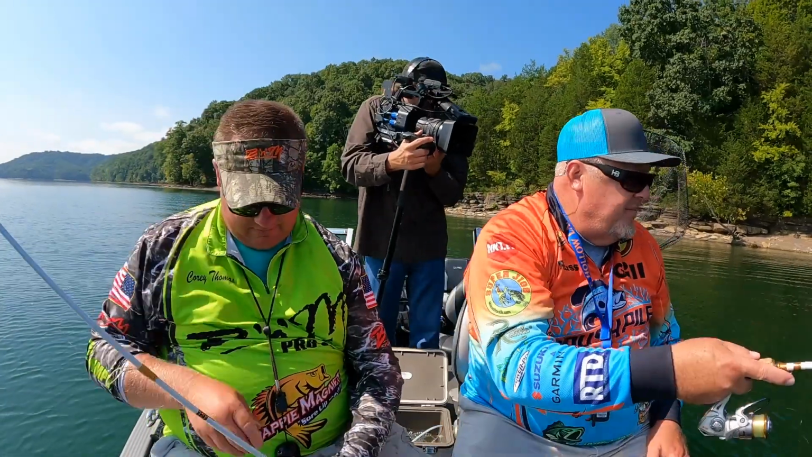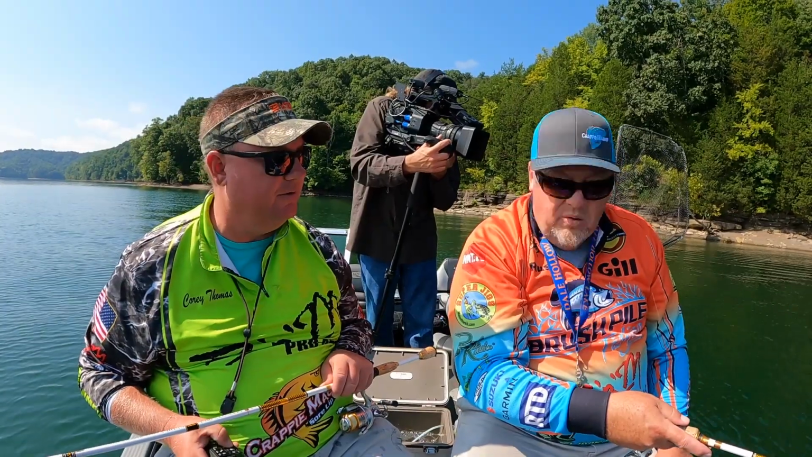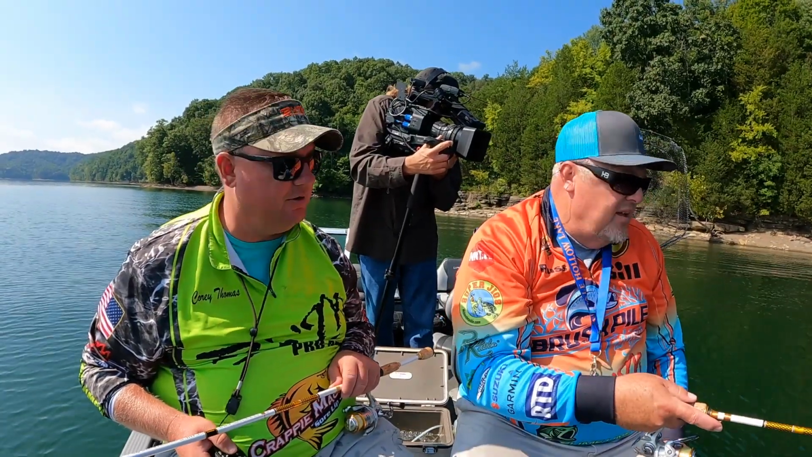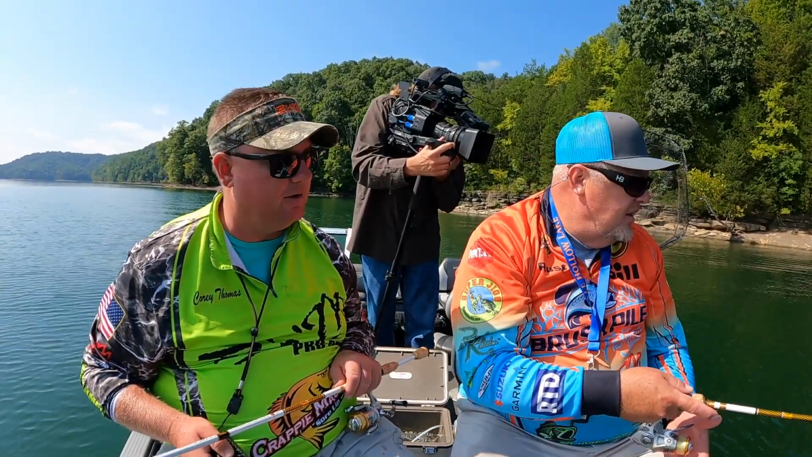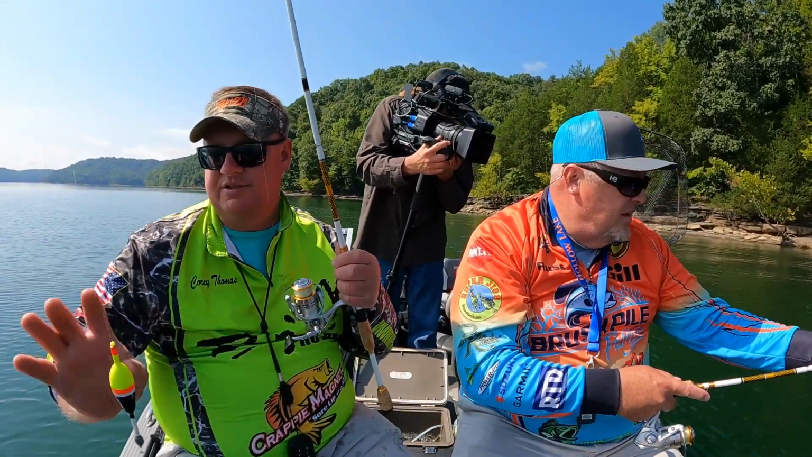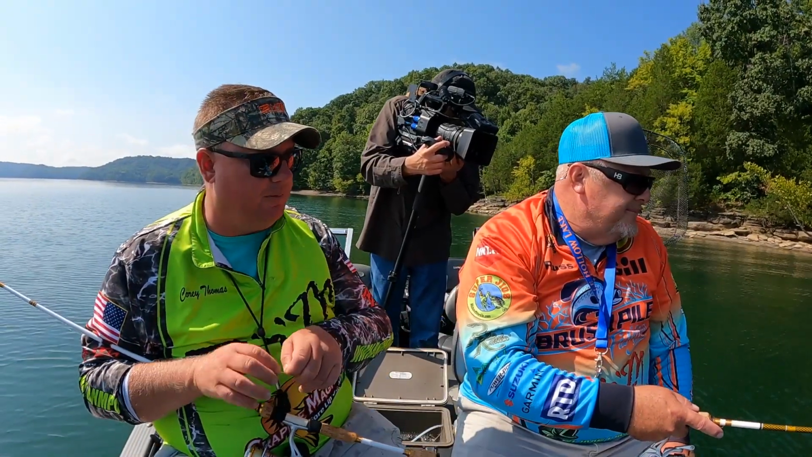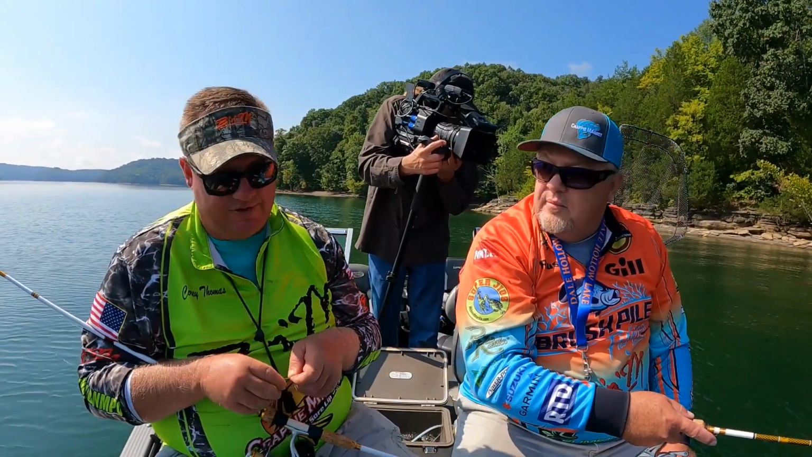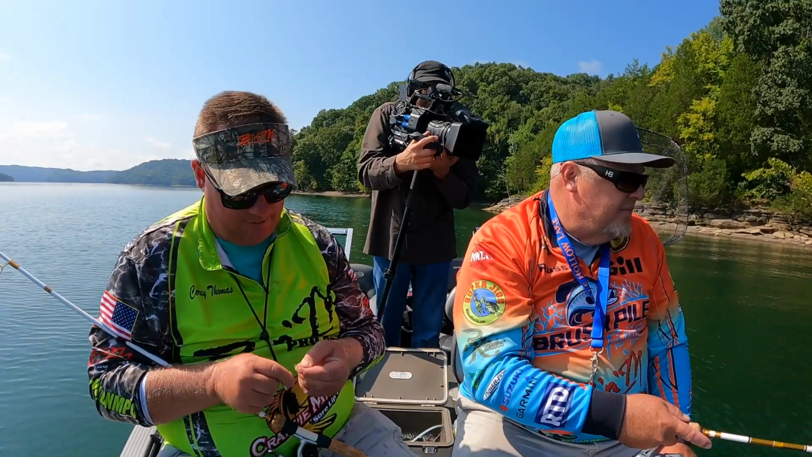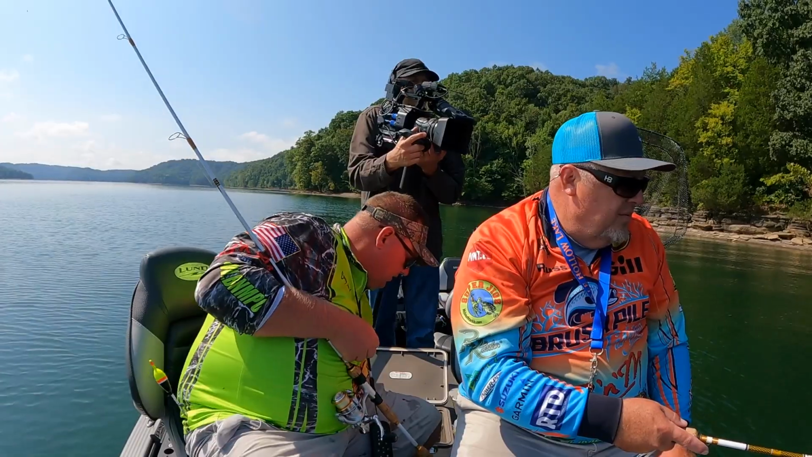So yeah, Russ, this is what I would call the late summer pattern. And when these fish are doing this, it's when the water gets really hot. The bait has moved out on these flats, so they're off of the stumps and the standing timber and everything, and they're out here in open water. Most of everything we're fishing out here is man-made. If it's out here, it's man-made structure. No.